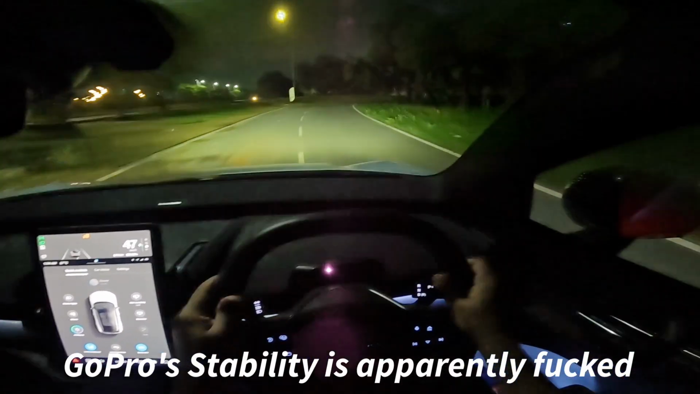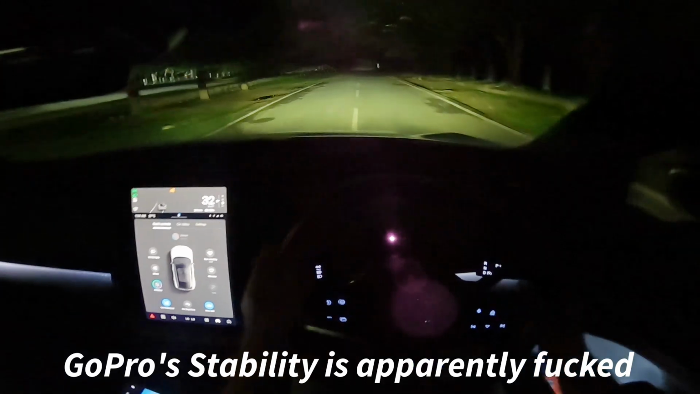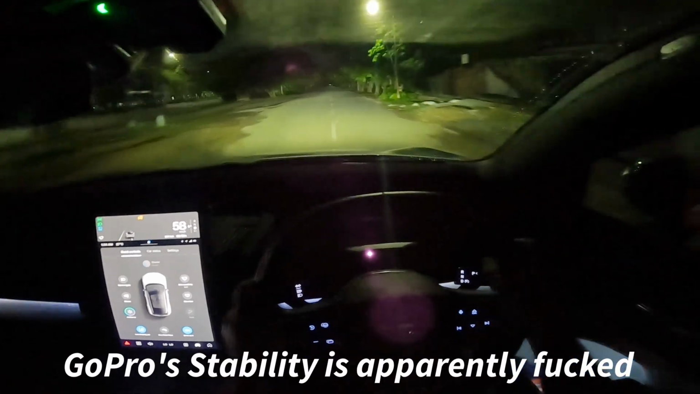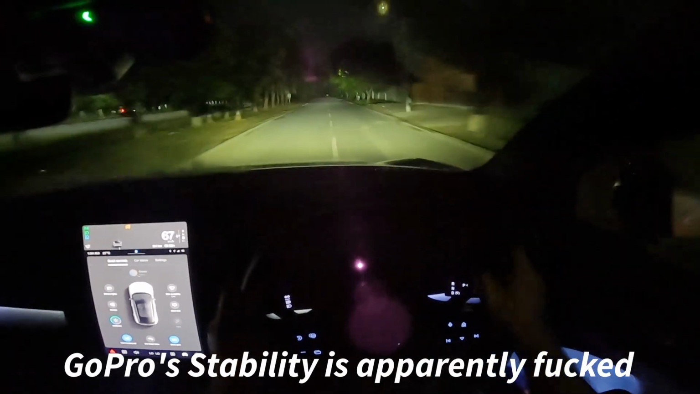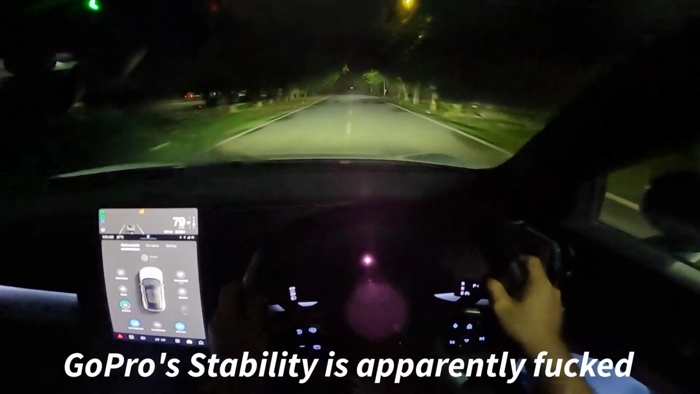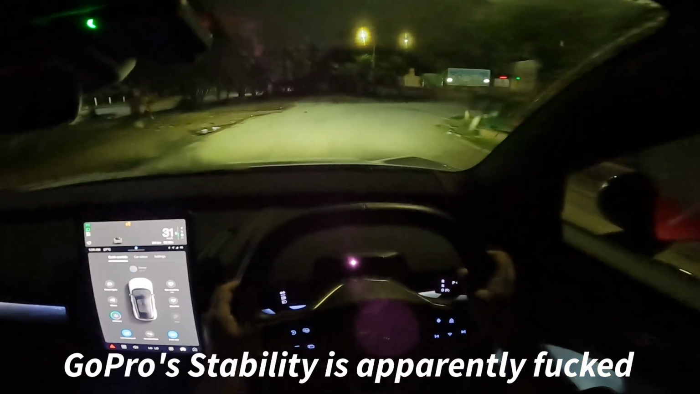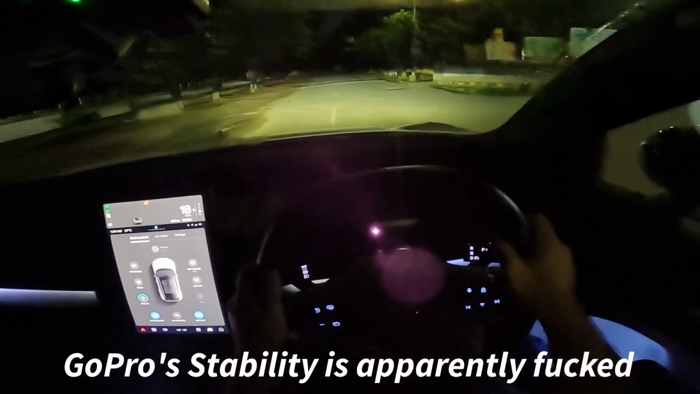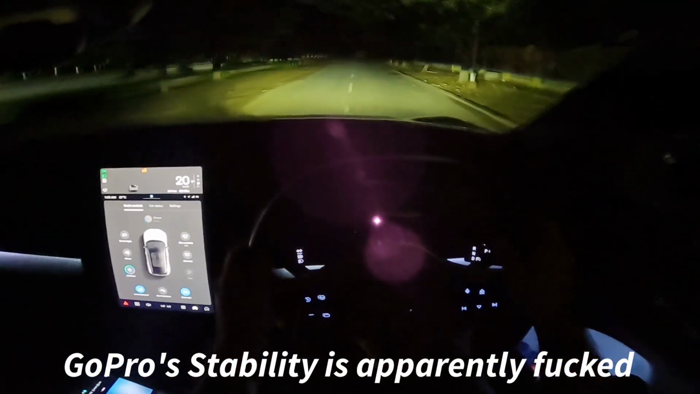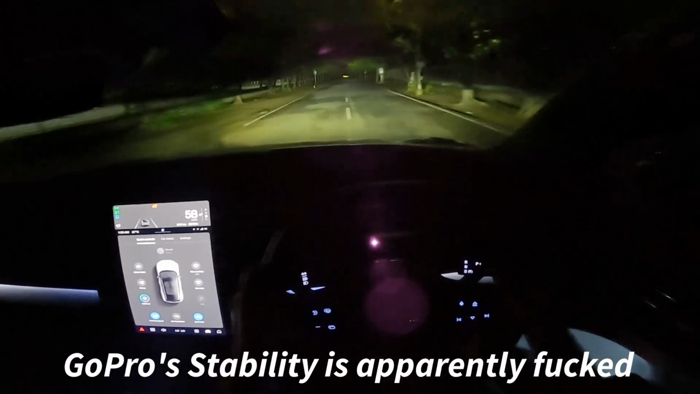Low beam. Wow. Gone back to high beam. Beautiful.